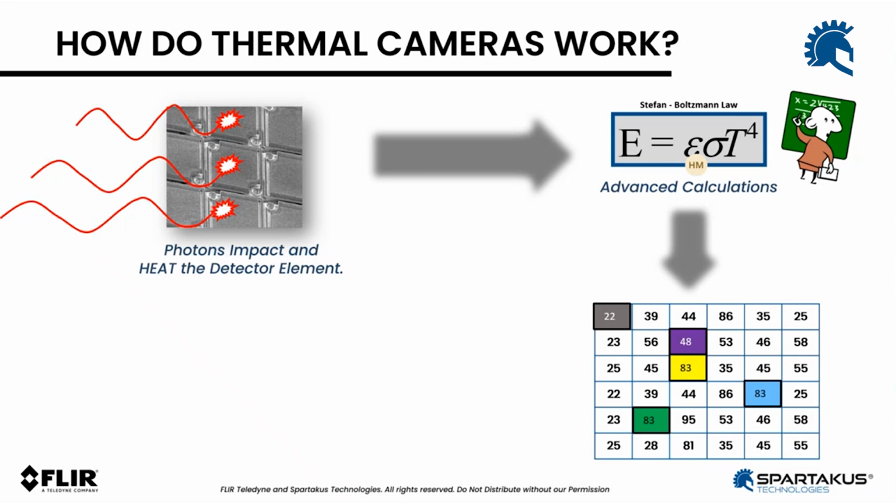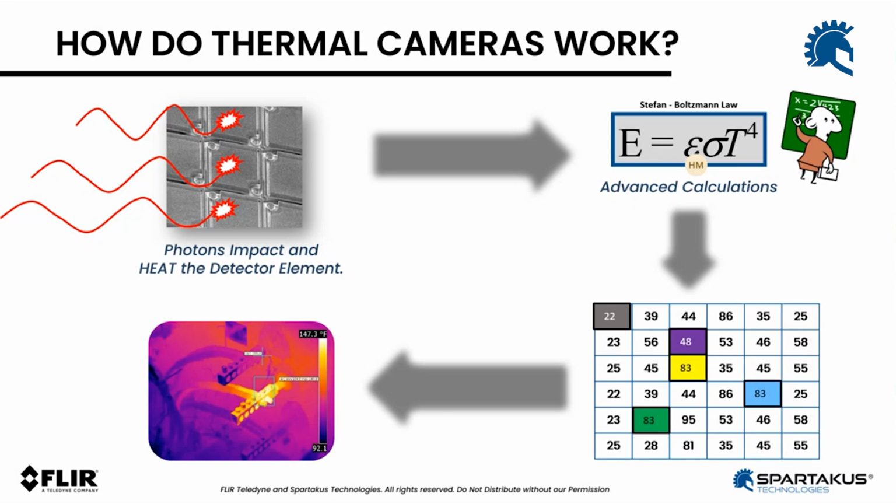You may have a camera that's 160 by 120. You can have a camera that's 640 by 480. So we come up with this matrix of temperatures based on the very complex calculations. Then we colorize those temperature values, and that's how we get to a beautiful infrared image that tells the story, tells us where to look deeper, where to potentially see if there is a problem, and how quickly we need to act.